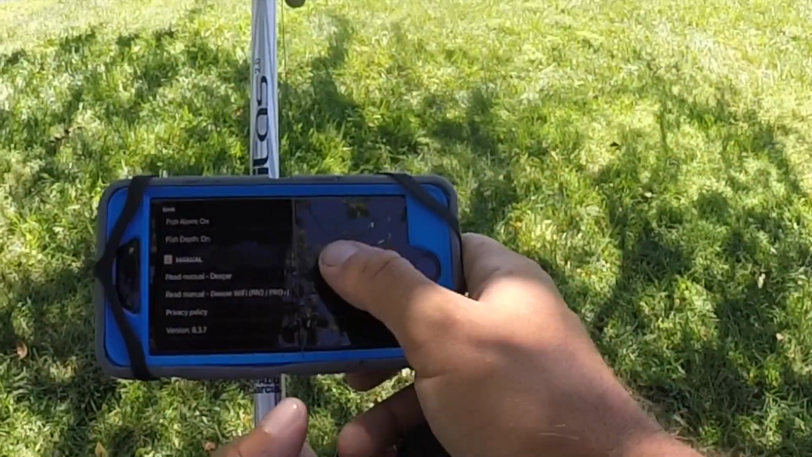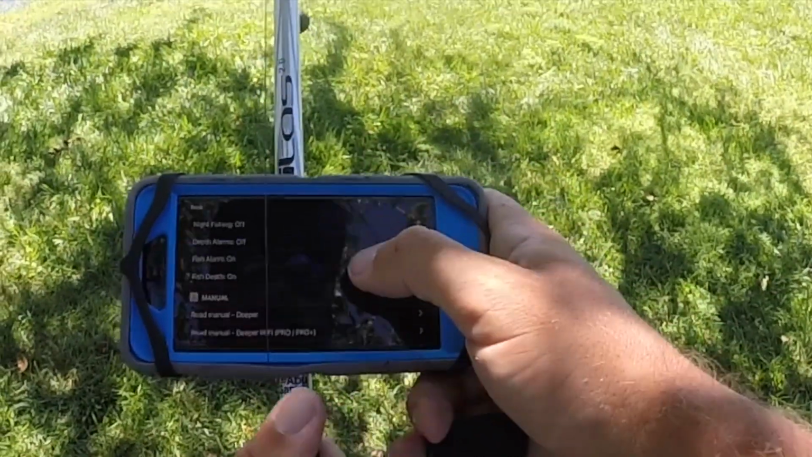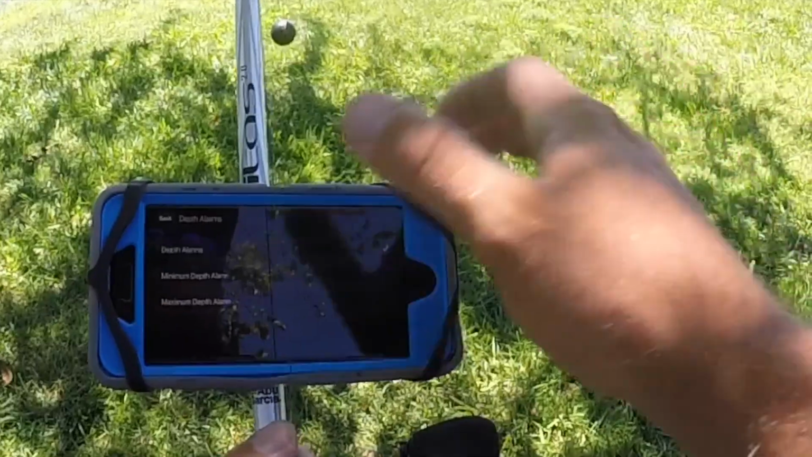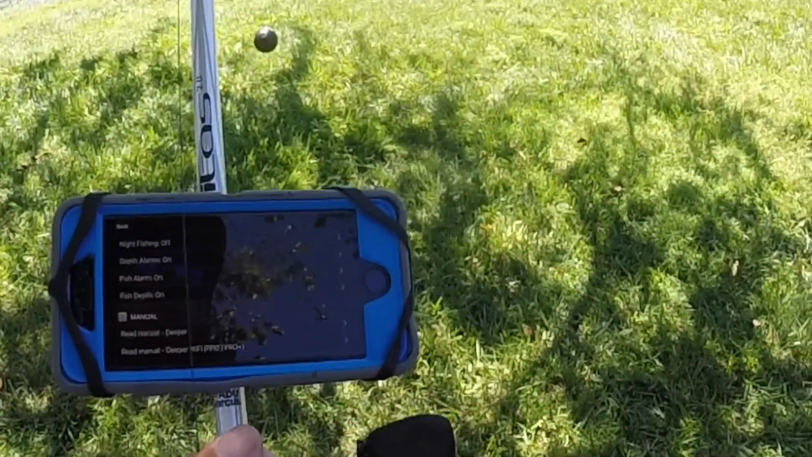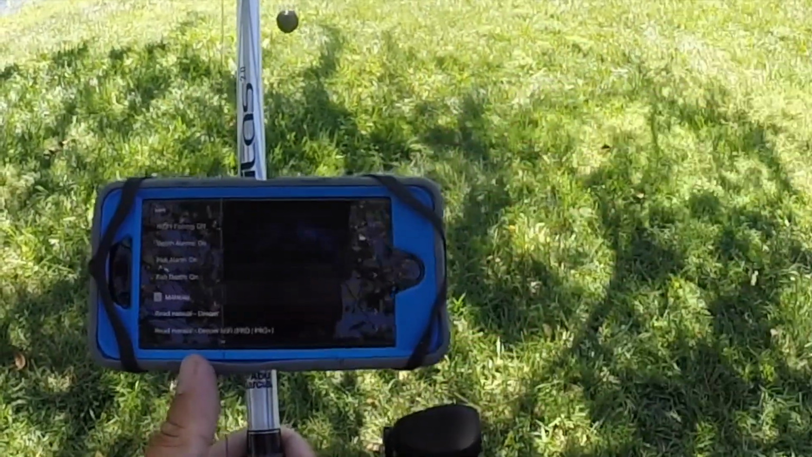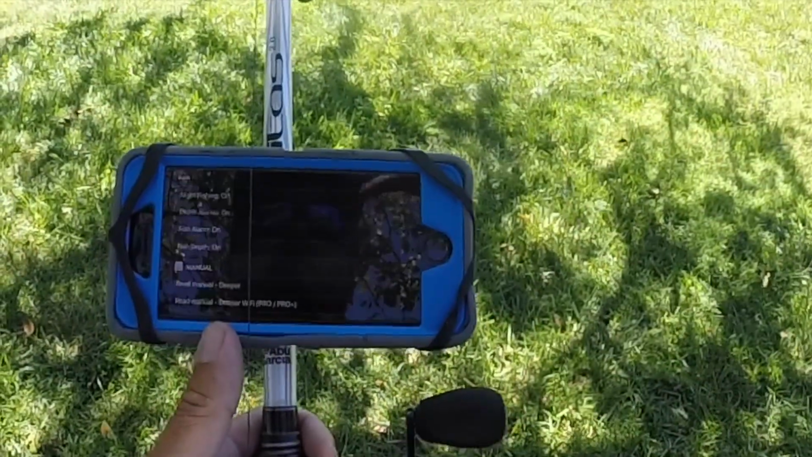And basically anything you want to do as far as fish alarms, you can change if you want the fish alarm on or not if it sees a fish. Depth alarms, you can change your depth alarm to whatever minimum or maximum depth. That way, if you're catching fish in 10 to 12 feet of water, you can put it on that. When you're right at that area, it's going to sound that alarm. You're going to know right when you're in that area what you've been catching those fish on, which is just awesome.